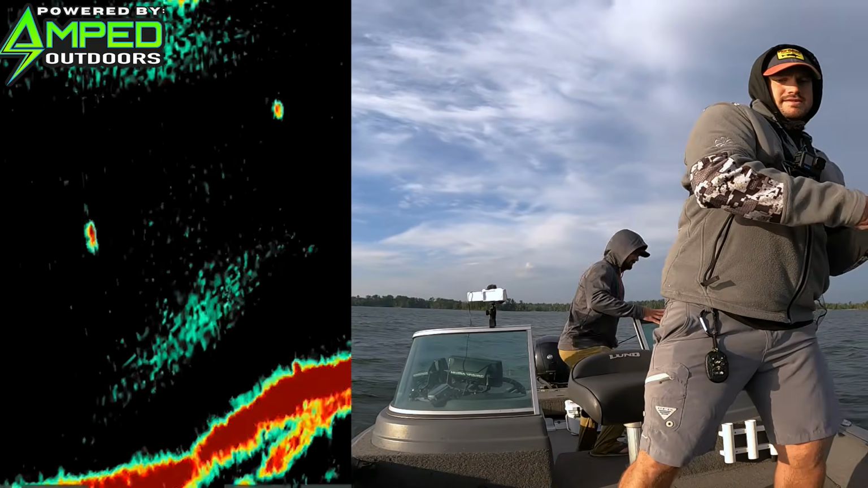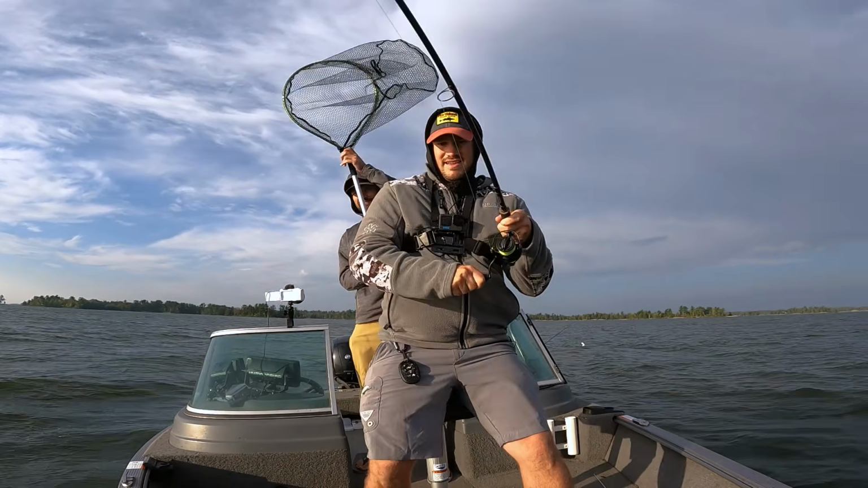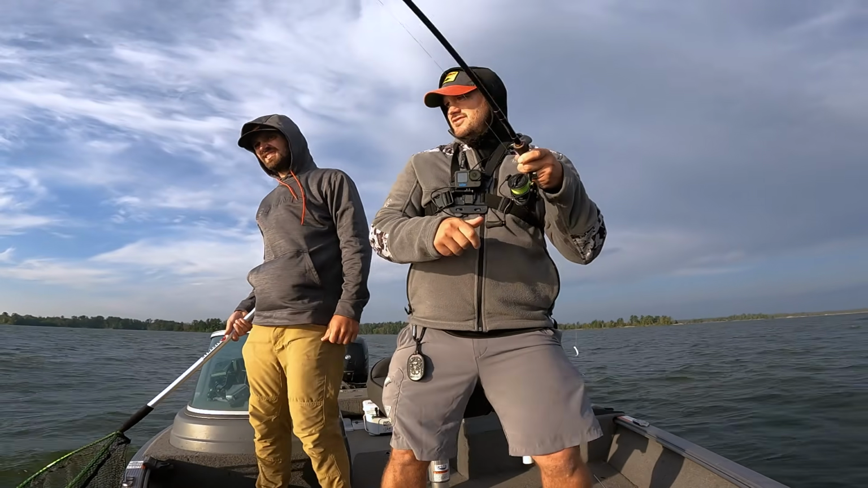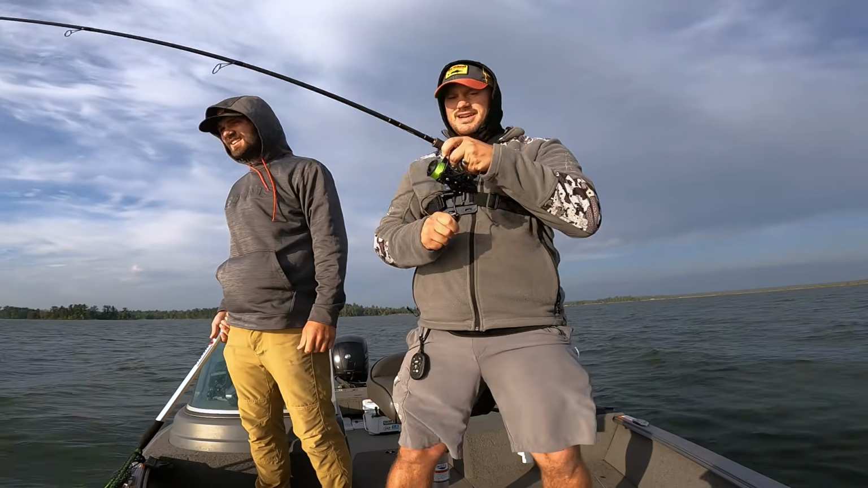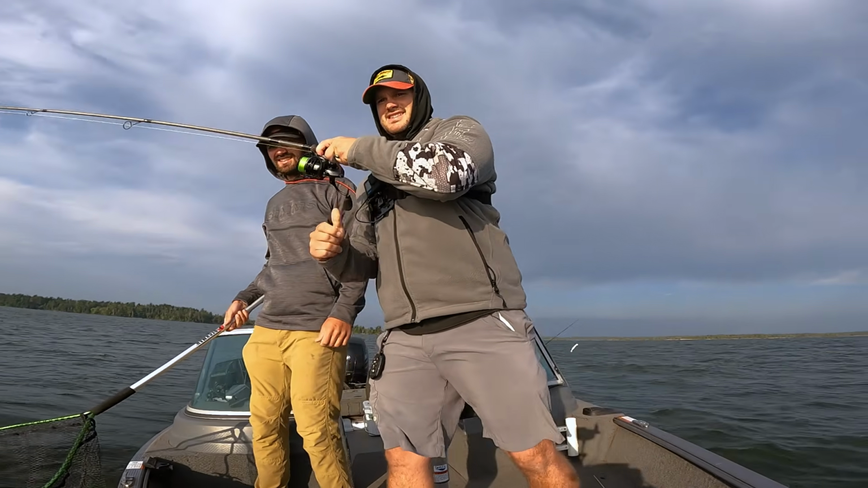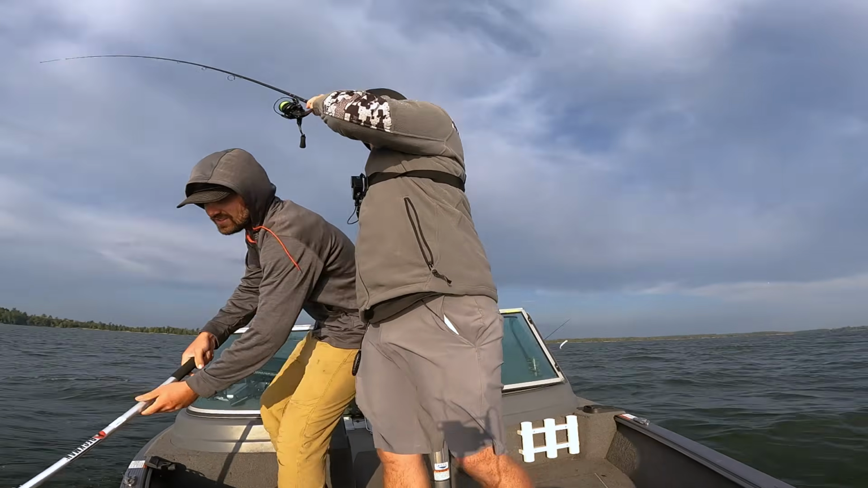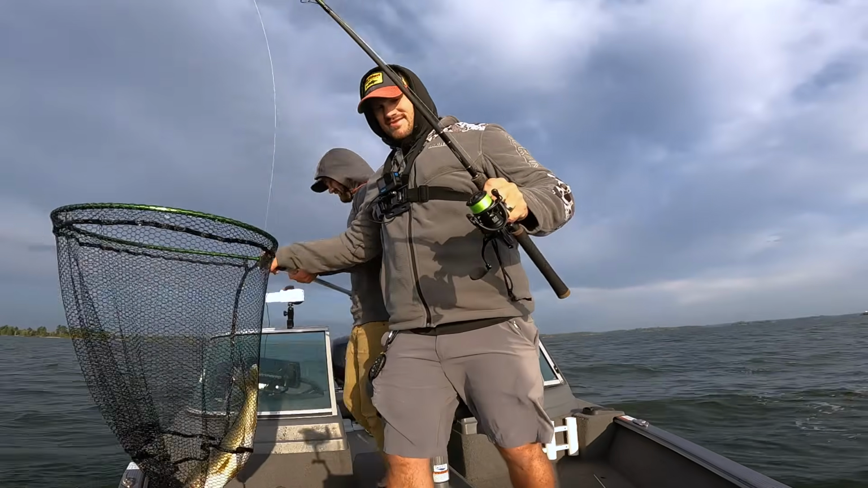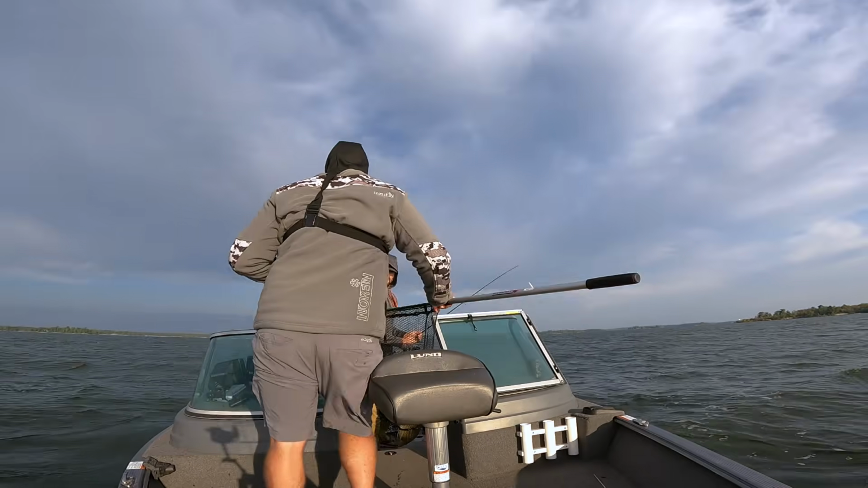I almost whiffed on my thing. There's that other one there, so I'm just gonna spot lock. Oh, you bet. Those suspended walleye bites, I will just never get sick of that. Not a big one though. What the heck? Sorry, I'm coming. That other one definitely looked bigger. But man, they just smoke it.